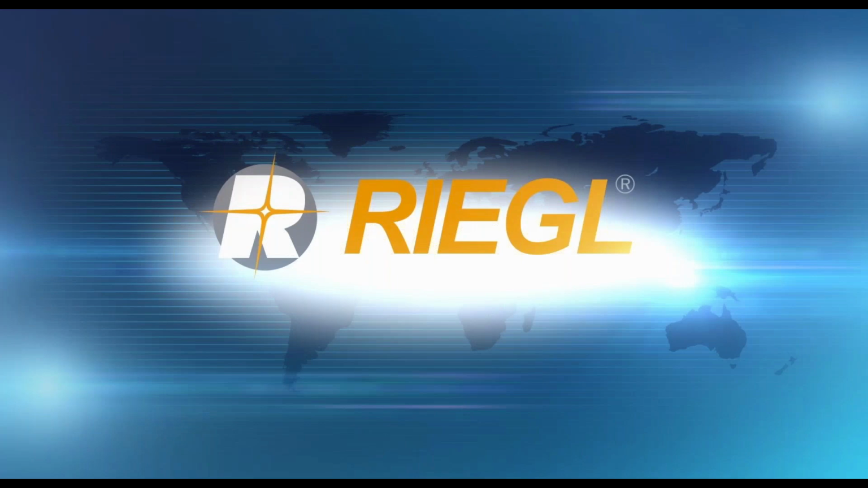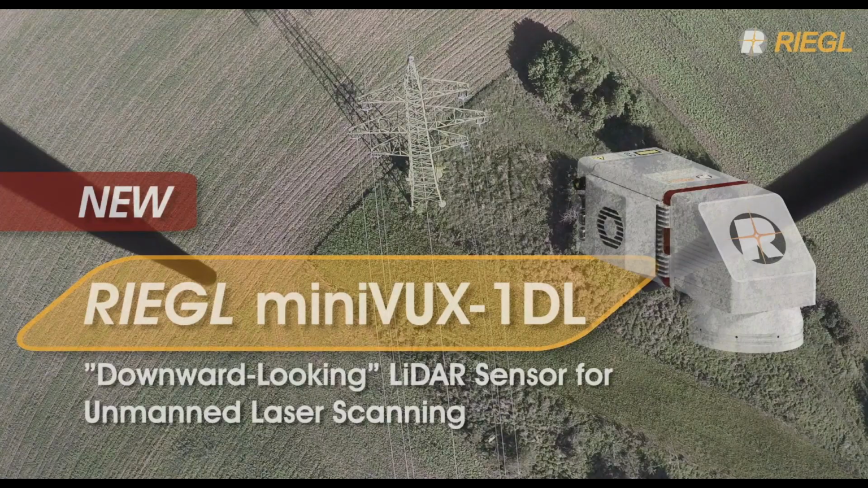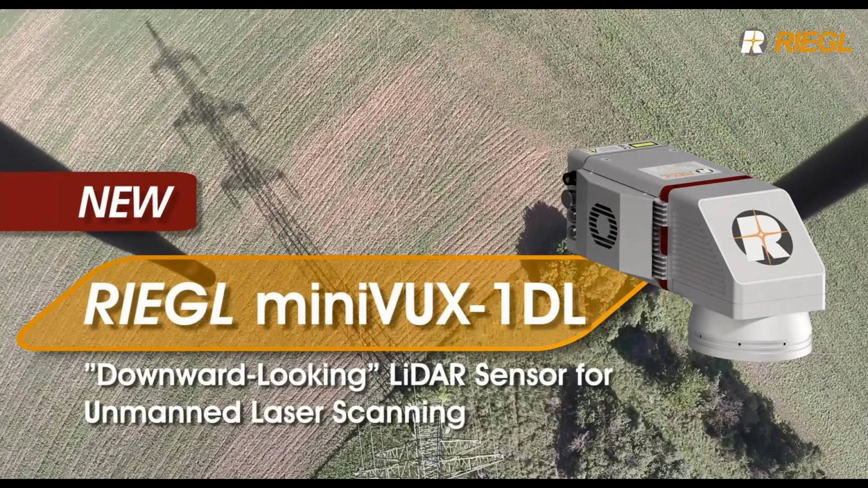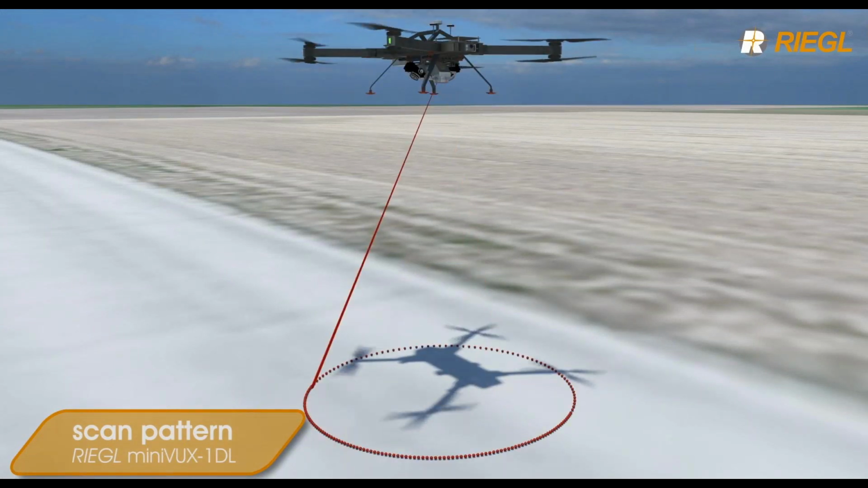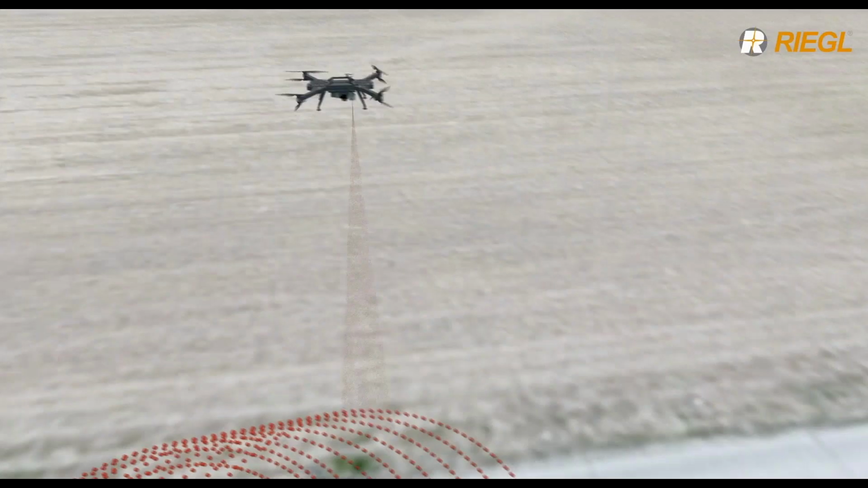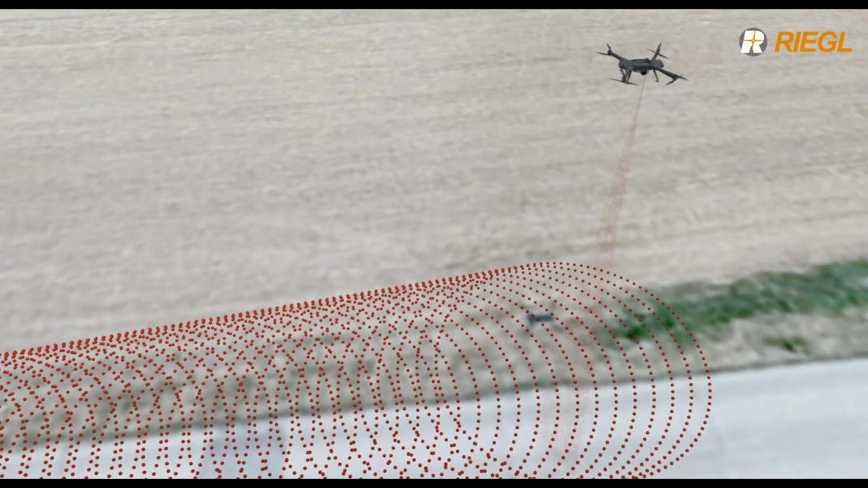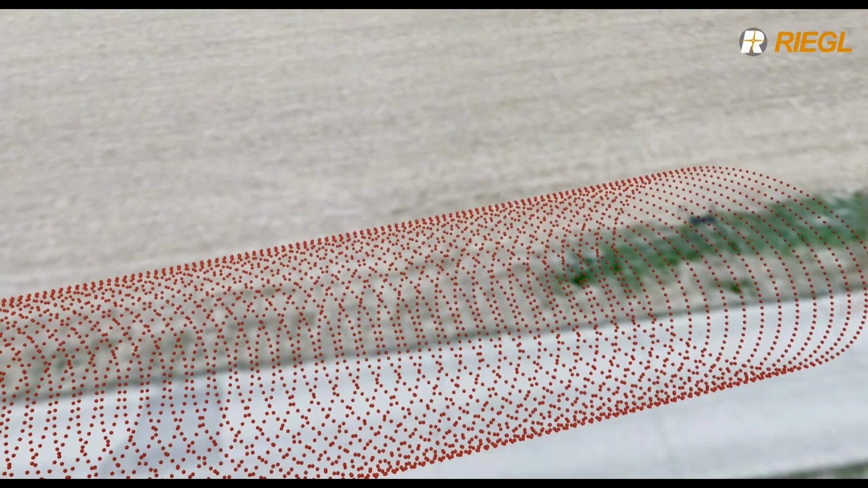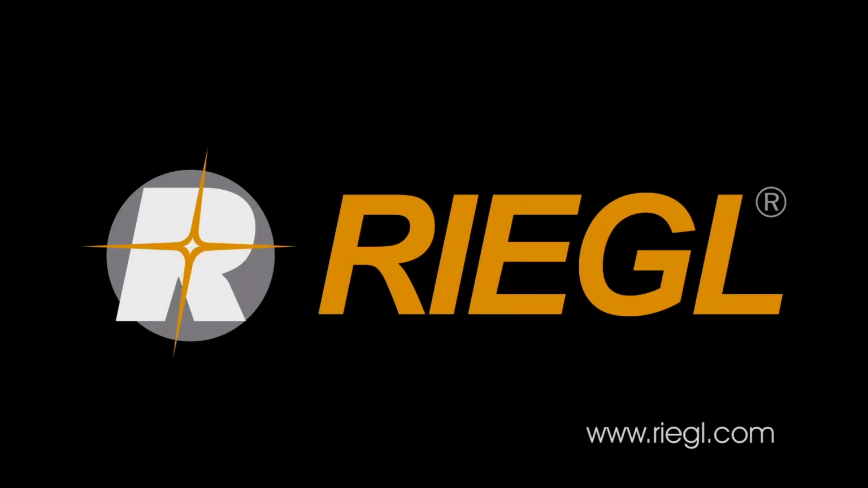So a little glimpse into this scanner's scan pattern. It makes use of a rotating wedge prism that offers a circular scan pattern on the ground. So it's forward and backward 23 degrees off nadir. And although this circular scan pattern is more narrow compared to the 360-degree field of view that the miniVUX 1 UAV offers, it concentrates 100% of the laser shots on the ground, making it perfect for corridor mapping.